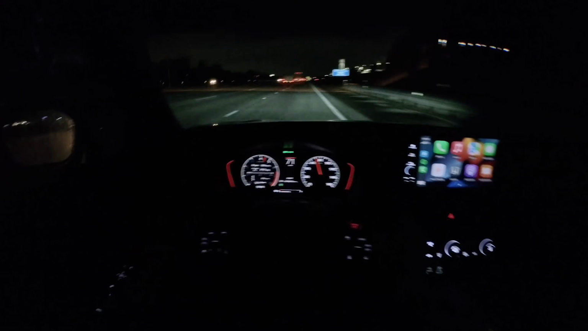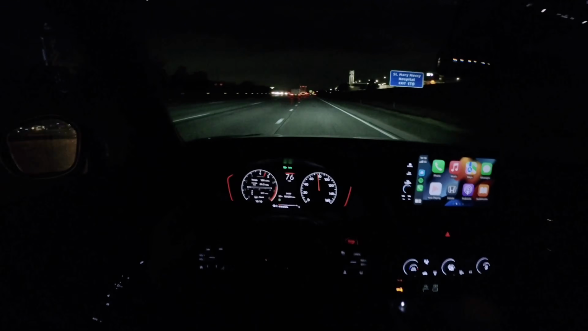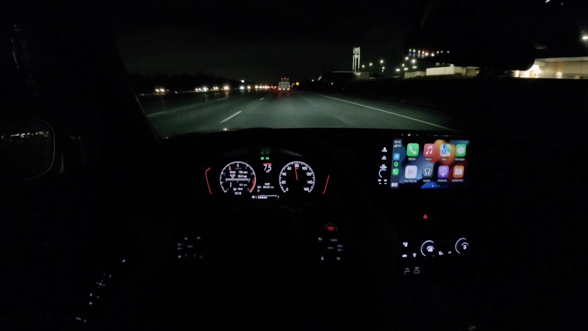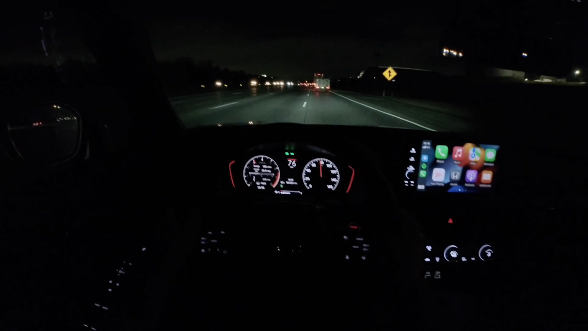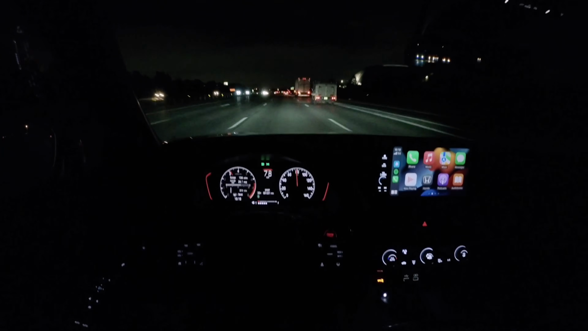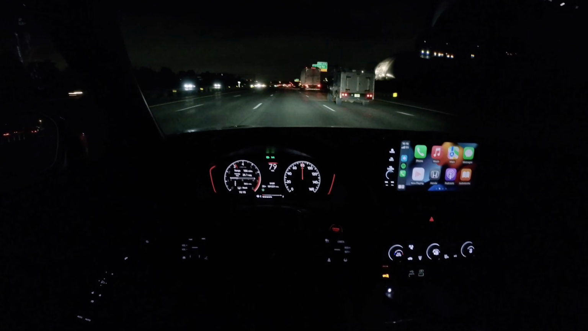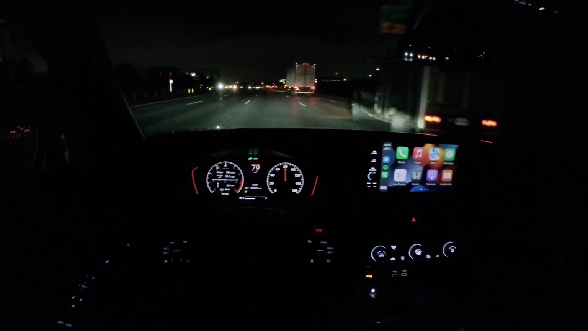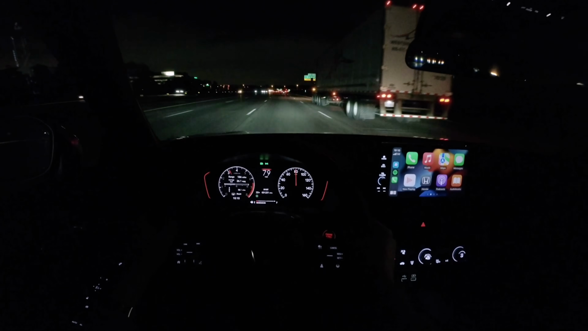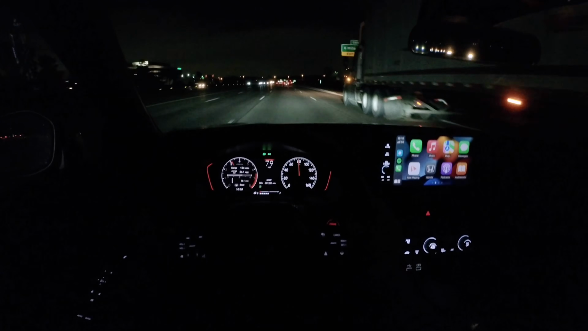The damping really comes into play and really shines at higher speeds. Around town it can be a little bit firm, but once you get up to speed, it softens up beautifully. And around bumpy corners, if you live in an area with imperfect roads, this can handle potholed entrance ramps beautifully.